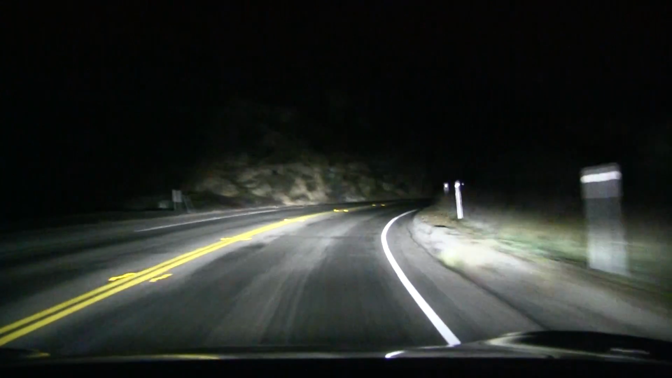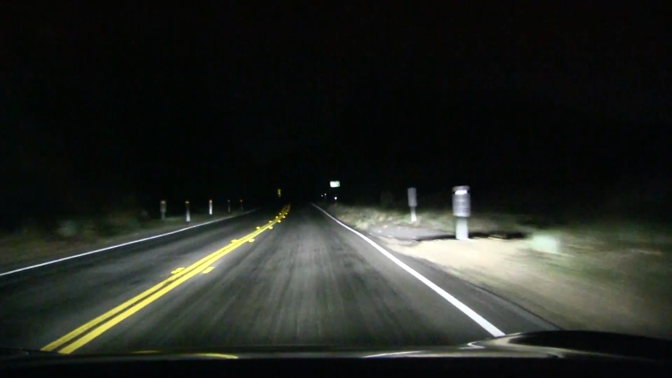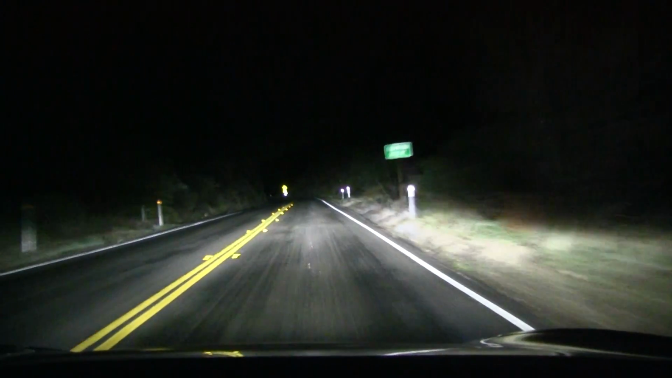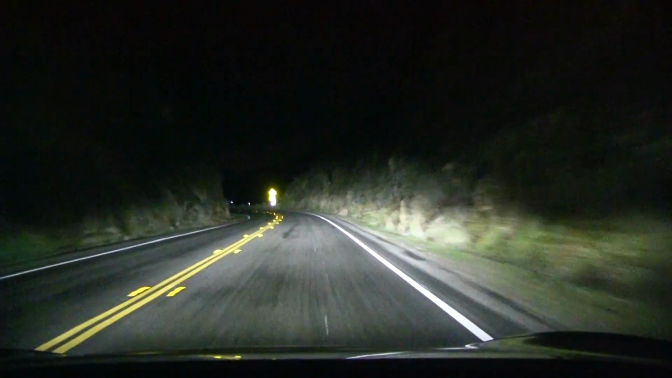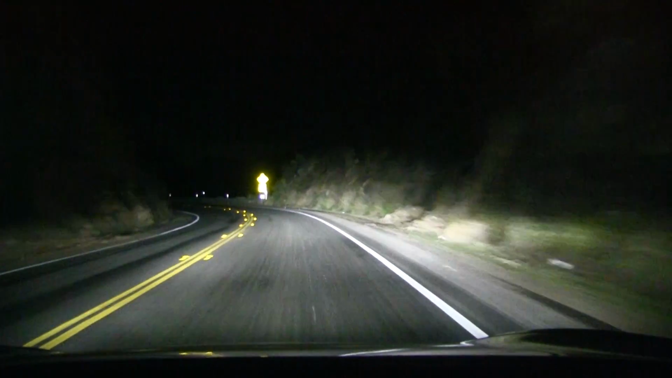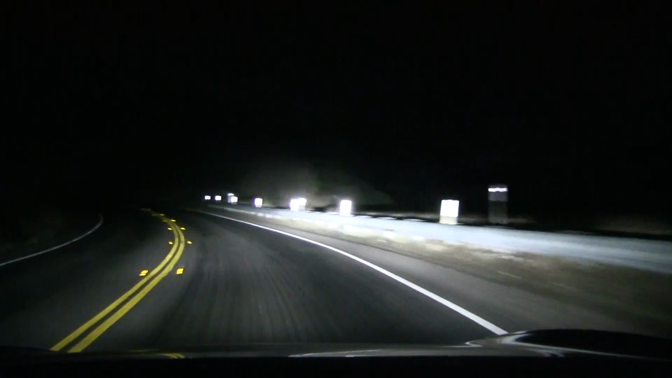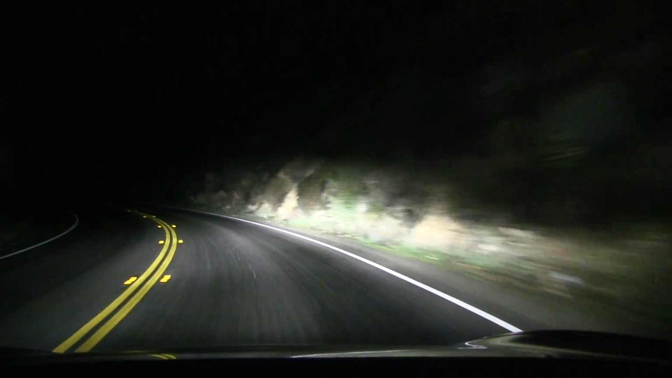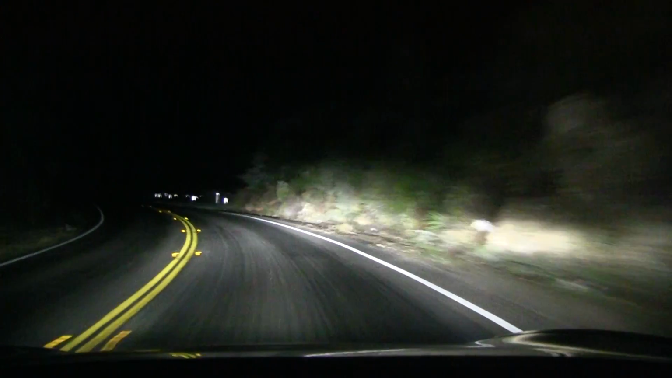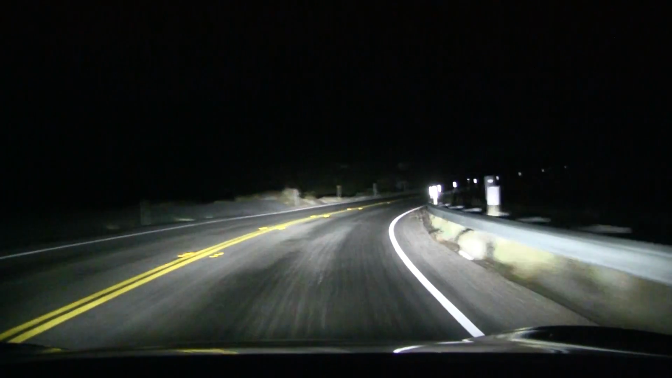So let me see. I kind of wish I had more straights. Yeah, like this. Whoa, elevation 3,000 feet. Damn, already? I didn't expect to go up that much. Okay, cool. 3,000 feet, that's 1,000 meters above sea level. It's 10 degrees Celsius up here. Wow. Okay, let's keep going.